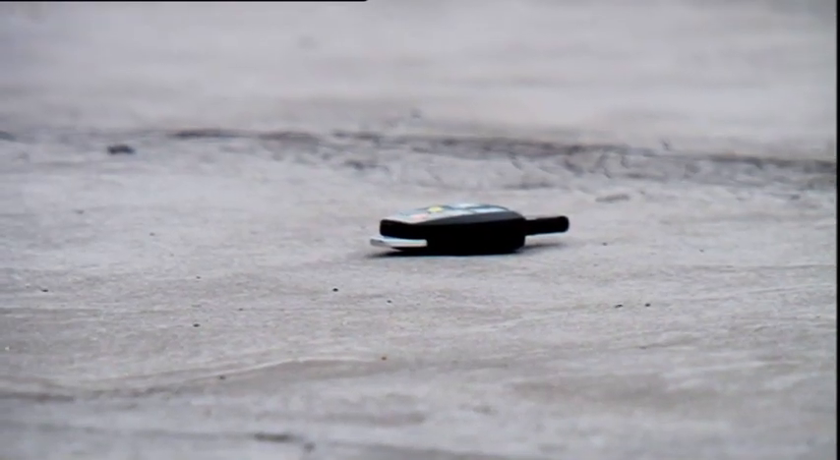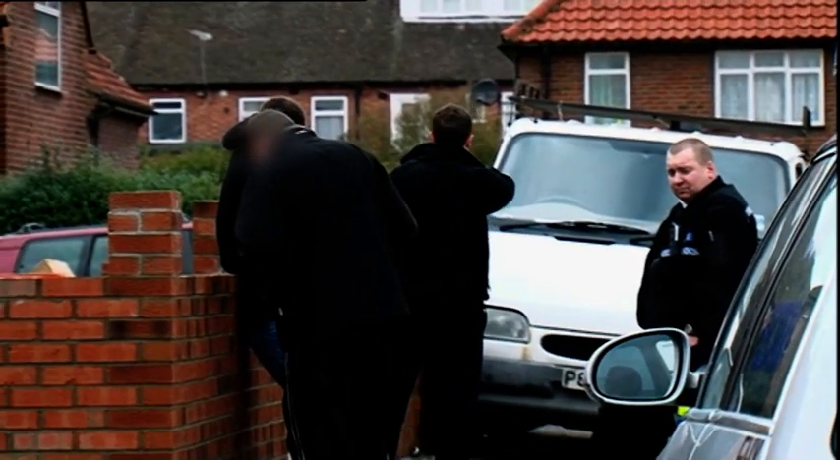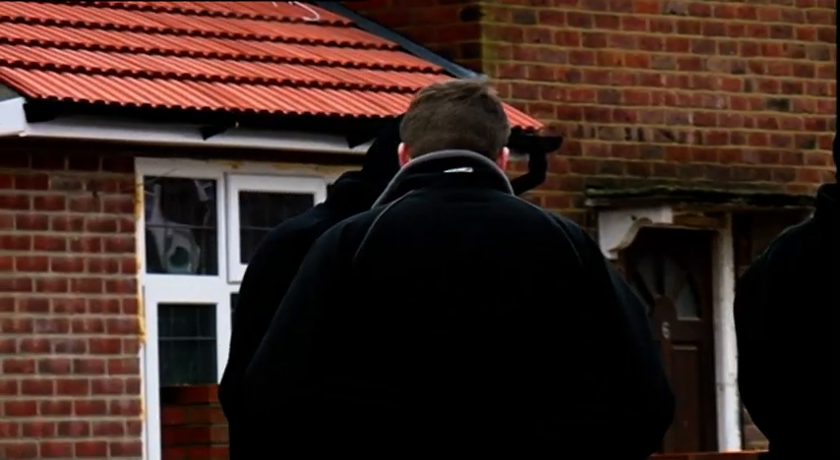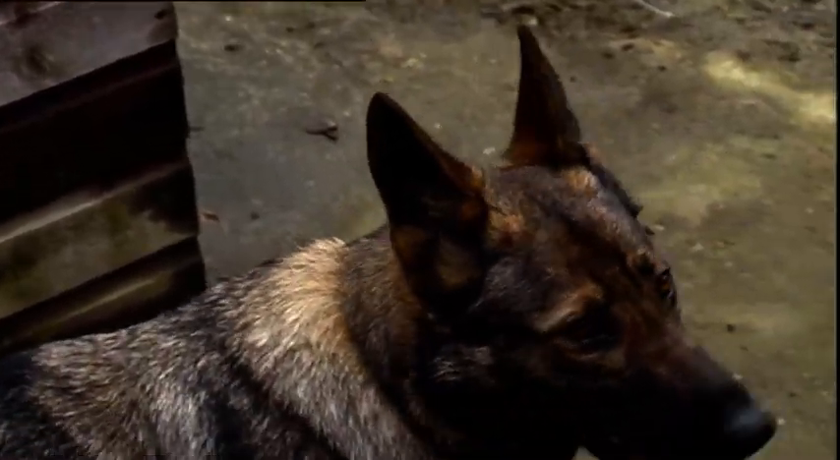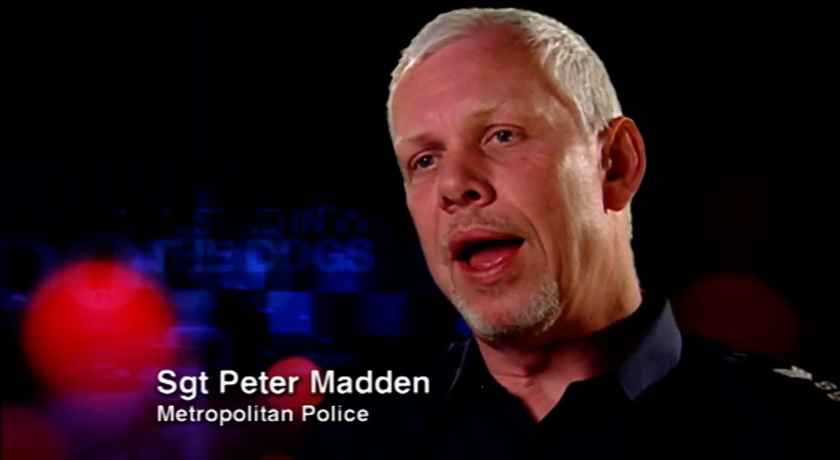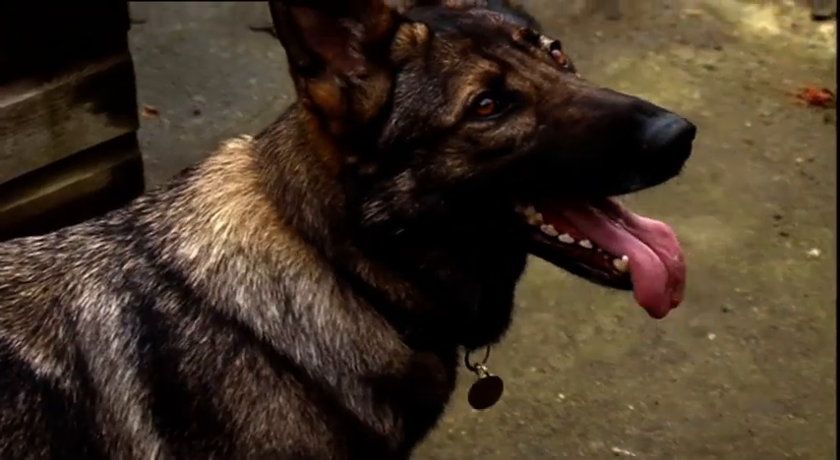It might be we can get some fingerprints off it. And it might be in an ideal world we can tie it to the 2 that we stopped round the corner. But there's no ideal world today. The 2 men round the corner have alibis and are innocent. They've been let go without charge. We can't win all the time. I just want to make sure that me and Brodie do the best that we can and give the officers the best shot at finding somebody. They're pretty clever, they do some smart things, but they can't do magic.